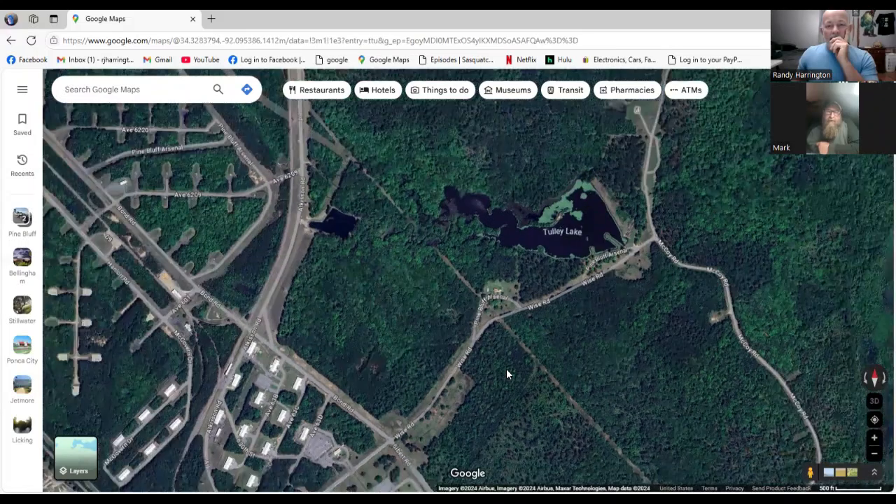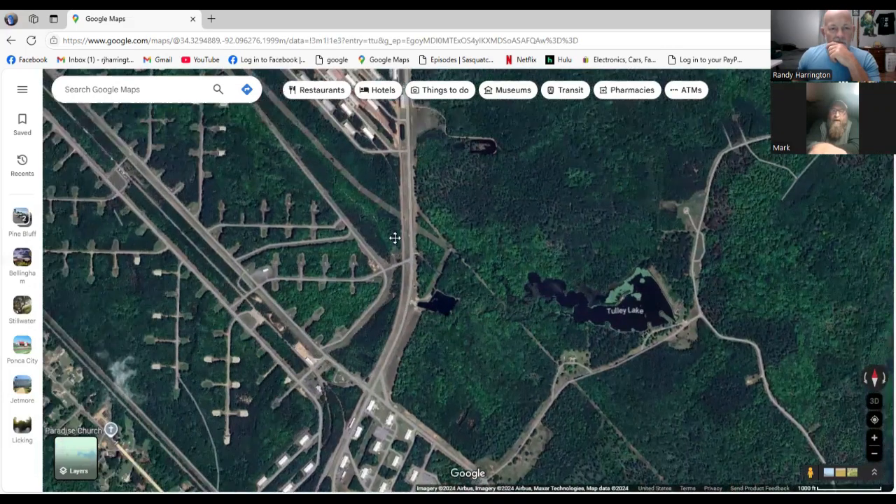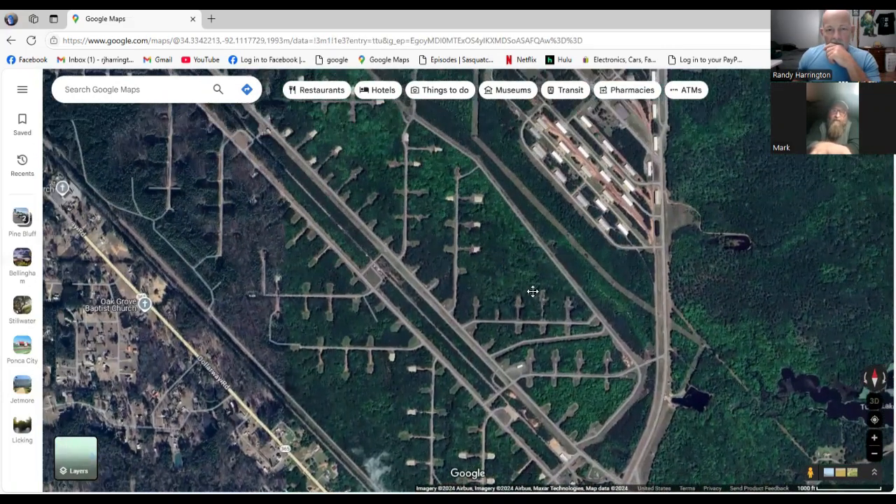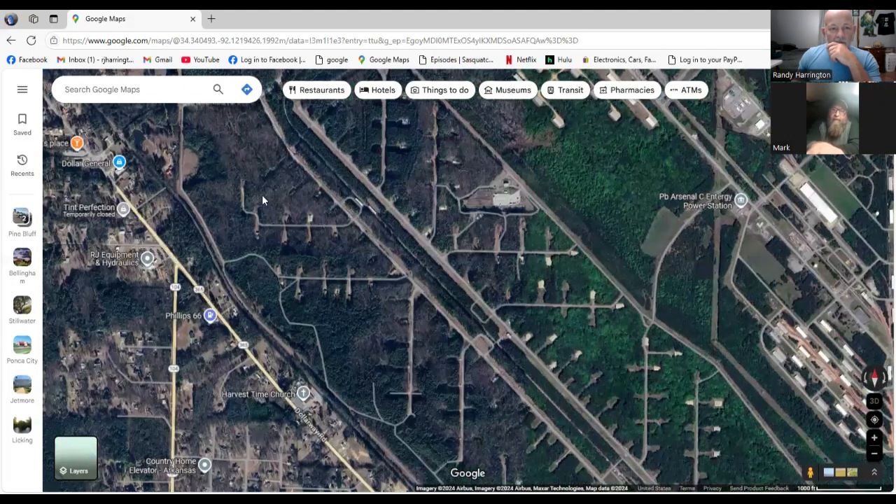Wow. So this is called the Pine Bluff Chemical Arsenal. Okay, right there, the top left of your screen. Right in there. That's the area we were guarding. If you'll bring that on down to the center, my sighting happened up on the northwest corner of it. So up in here? Yeah, keep going. There's 13 acres there that we were guarding.